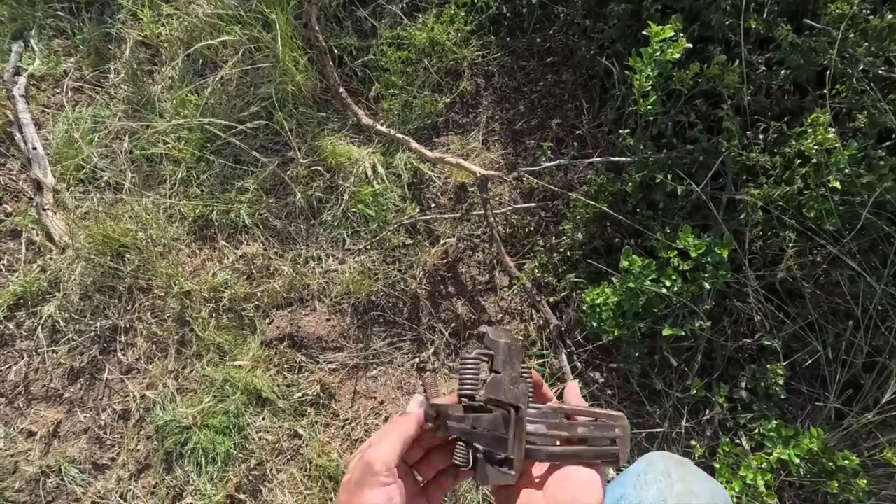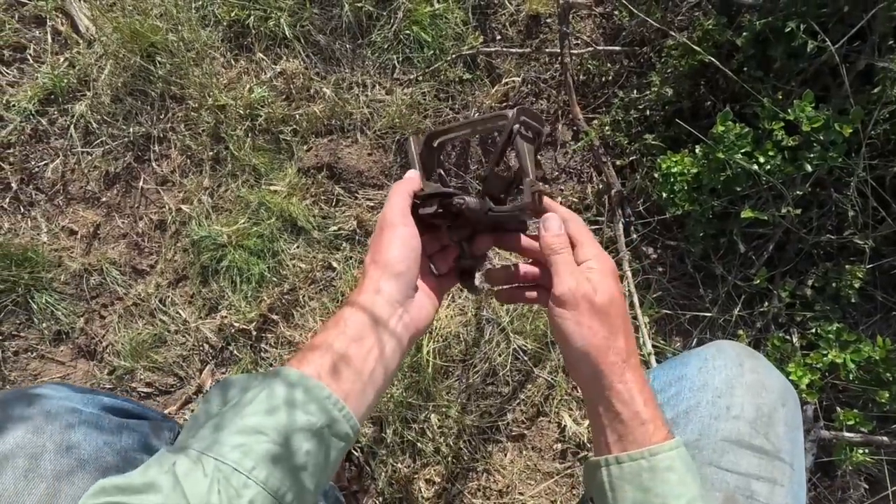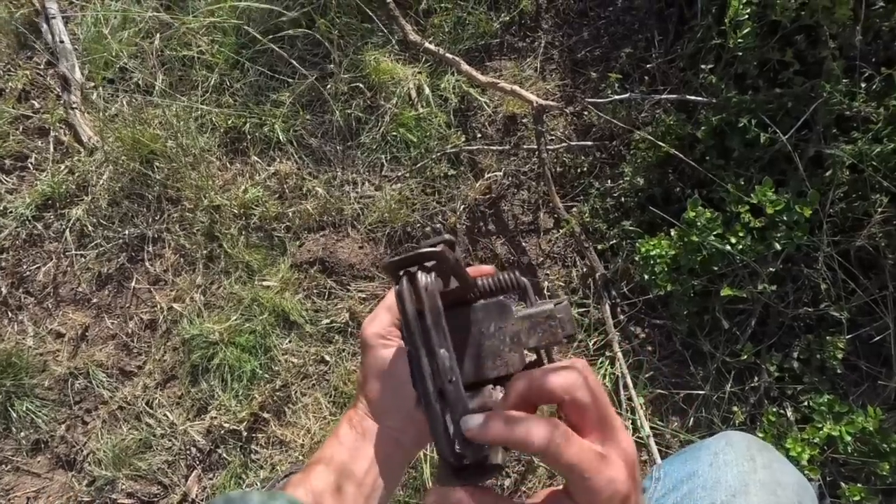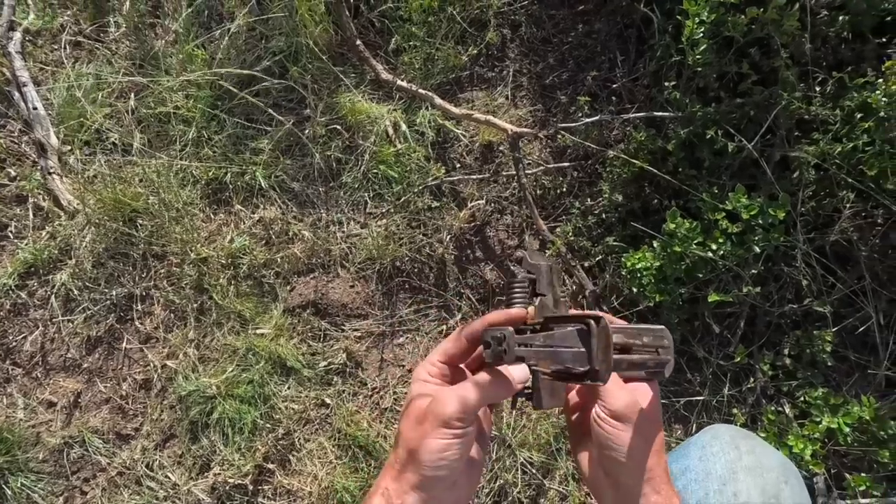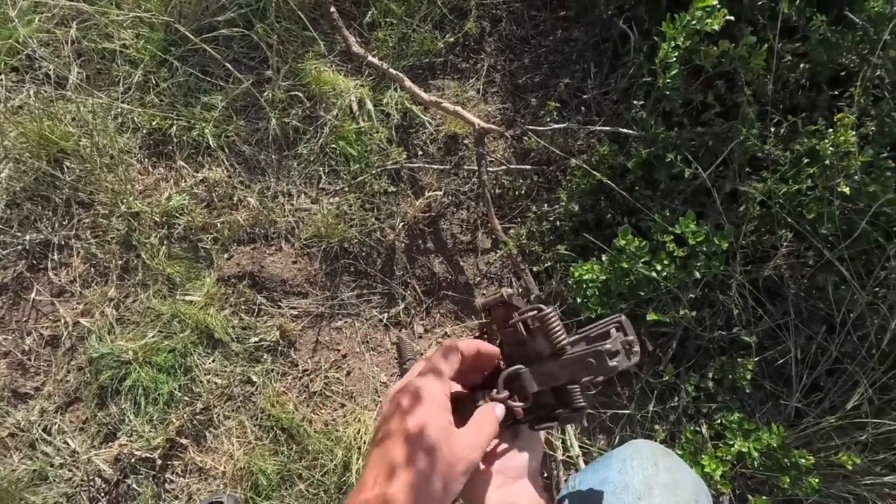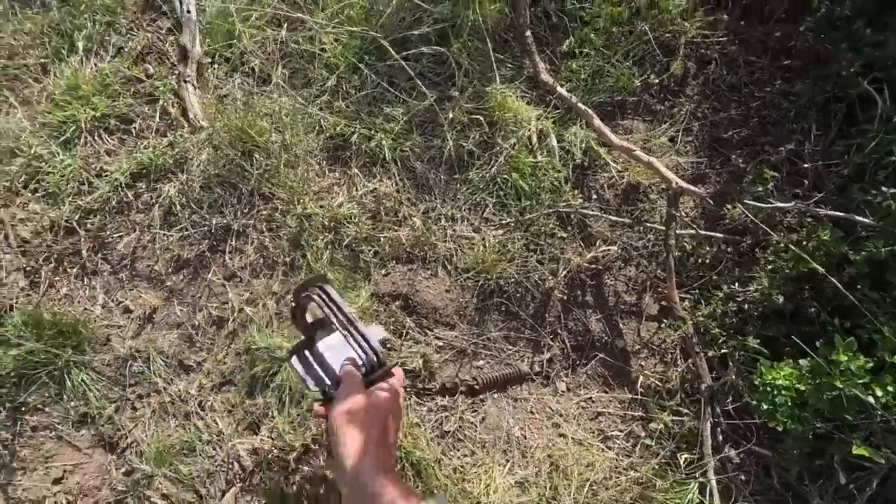I'm really impressed with this full metal jacket so far. It seems to be going really good. It all comes out clean, still shiny. They've got the shiny stuff on it. Looks really good.